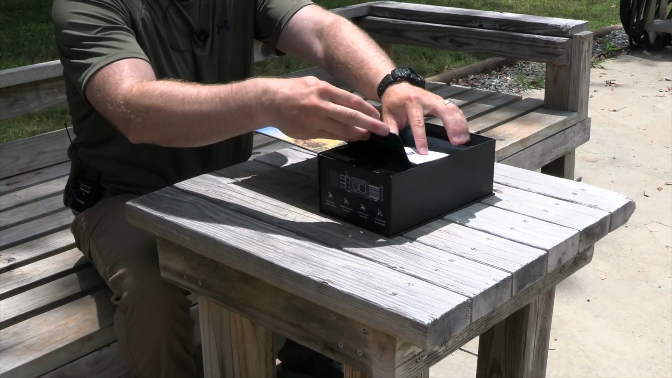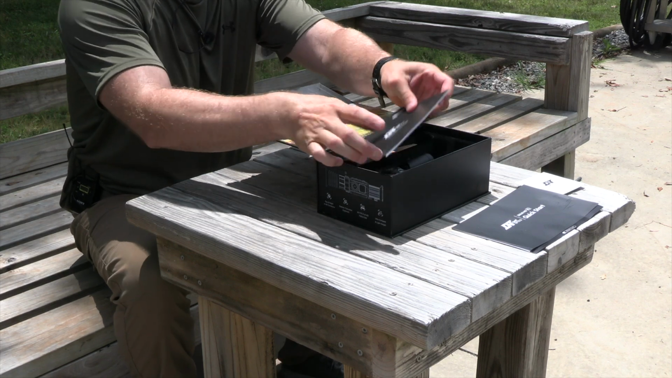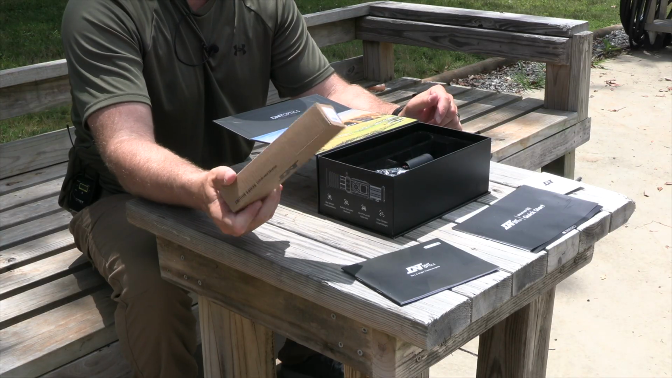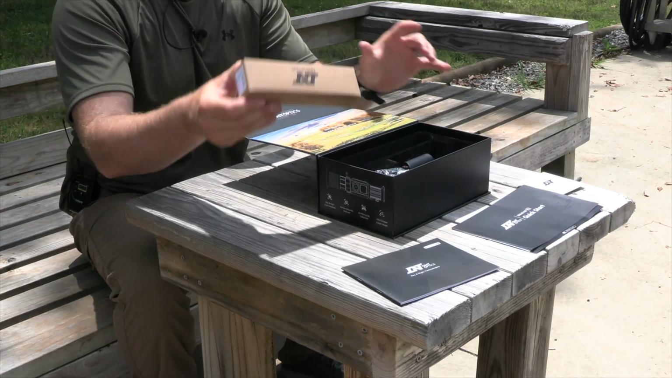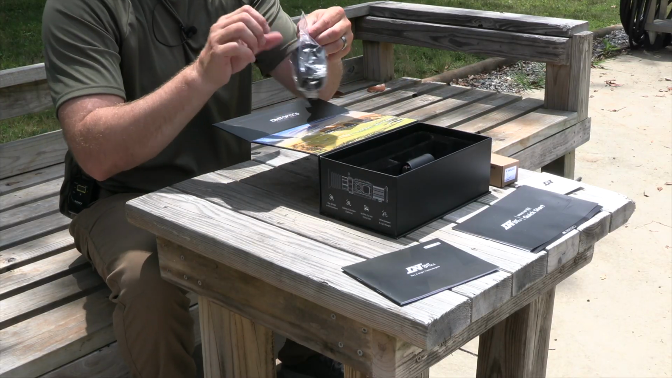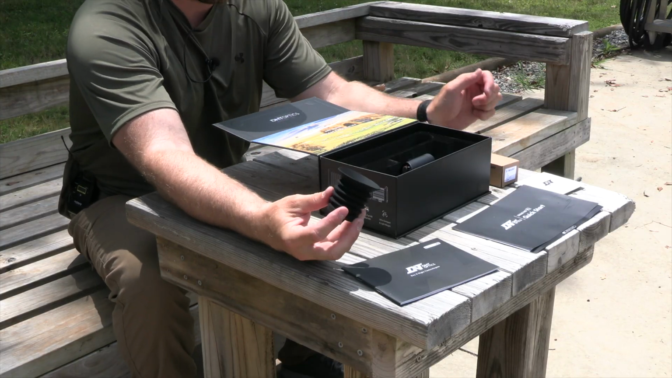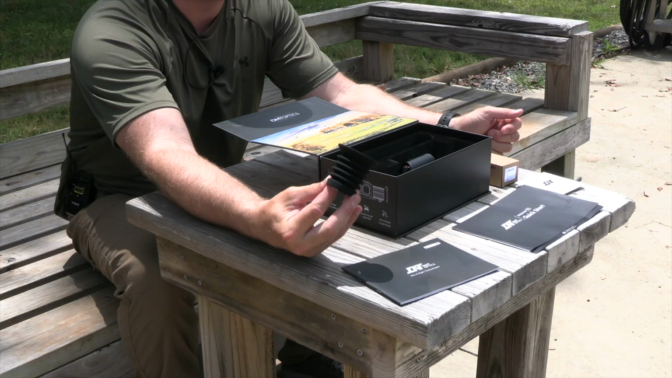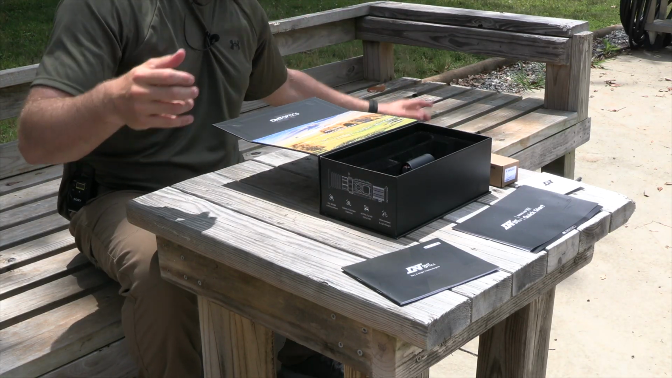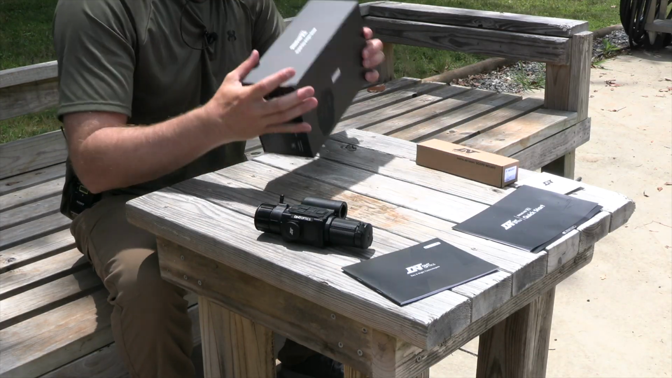You get some instruction manuals right here, which is kind of typical. We've got some foam padding there, another instruction manual there. This brown box has the mounting device for your gun. So this is a Picatinny rail adapter. You get an eye cup. For those of you that are fans of the eye cup where your actual face or eye is up against this optic, you do get that. I'm not necessarily a big fan of that, so I'm not going to be using it. And then here is the optic. Now we're going to set this box over to the side.